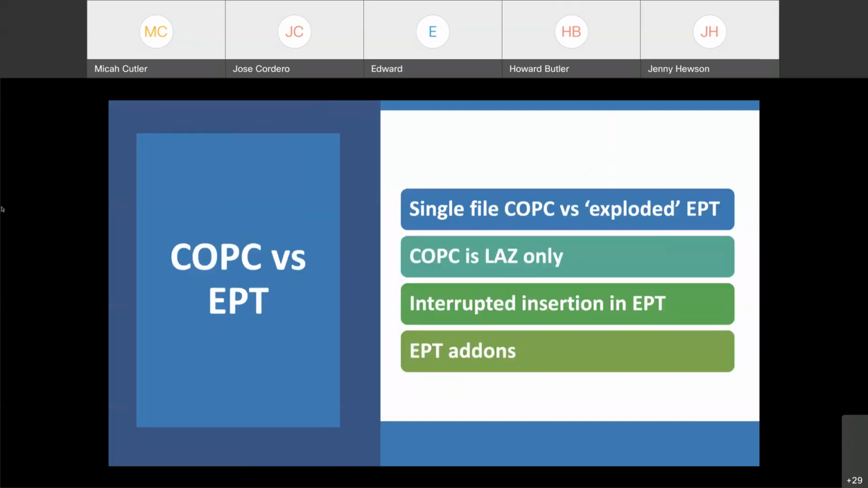So the distinction between COPC and EPT is, COPC is, again, a single LAZ file. It's not a bunch of exploded little files that correspond to the resolution and the ranges of data that EPT does, right? But COPC is only LAZ, right?